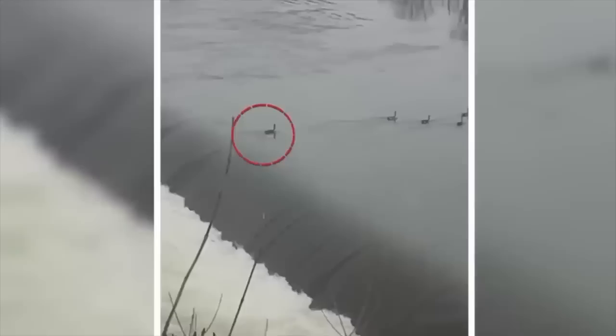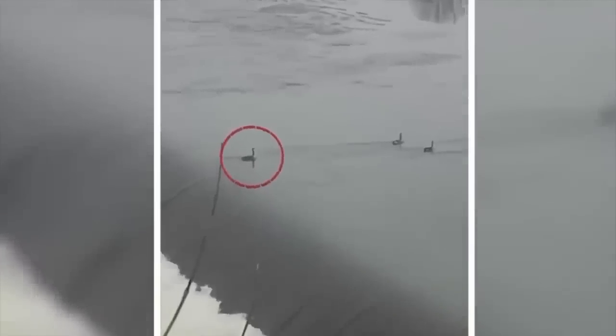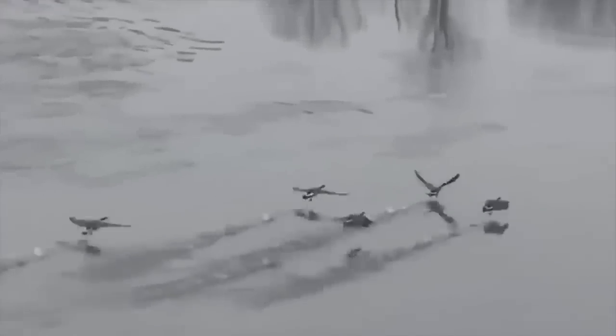A group of folks caught some ducks being super chill. Even when the water dragged them toward the brink, they were like, nah, whatever. Everyone was freaked out, but little did they know that these feathered friends were just messing around. As soon as they got close to the edge, they flapped their wings and flew to safety. Sneaky ducks.